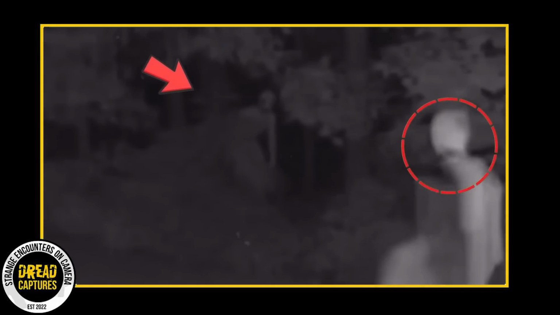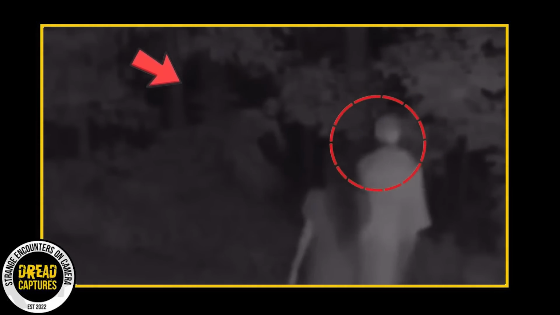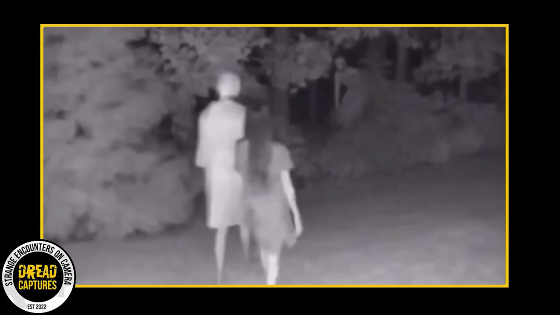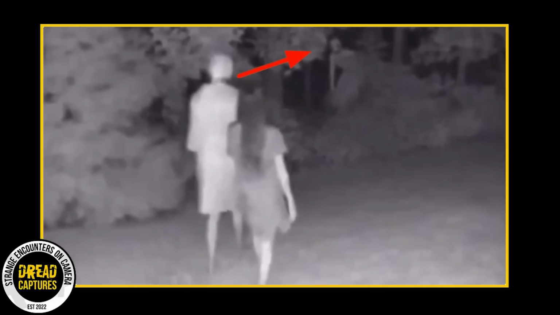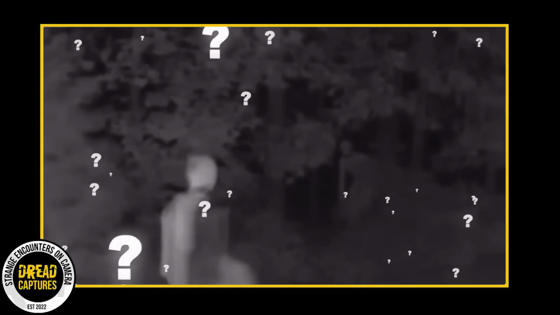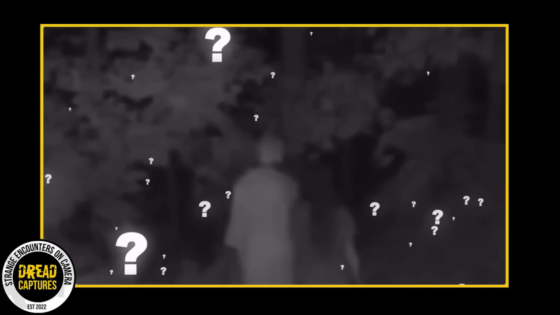The clip takes an even more chilling turn as the creature seems to lead them deeper into the woods, away from the beaten path, their figures disappearing into the darkness. The resulting barrage of questions heightens the unnerving nature of the footage. Who are these children? Where did they come from? And more crucially, why did they follow this creature into the forest? And I gotta be honest, the person leading the girl, holding her hand, doesn't look much like a person.